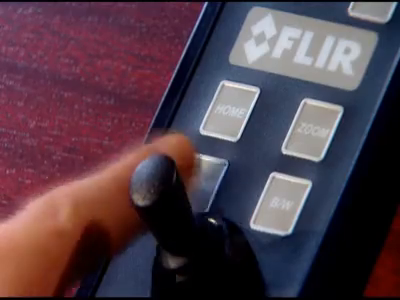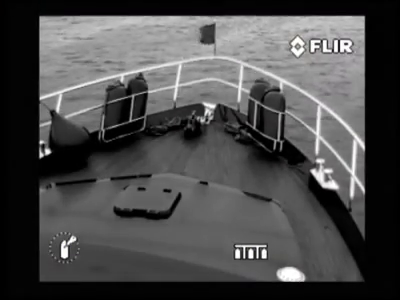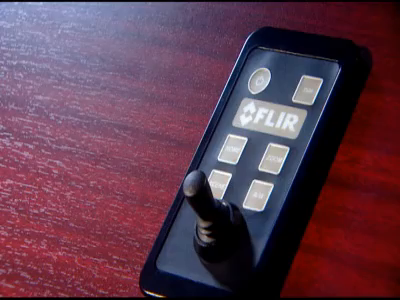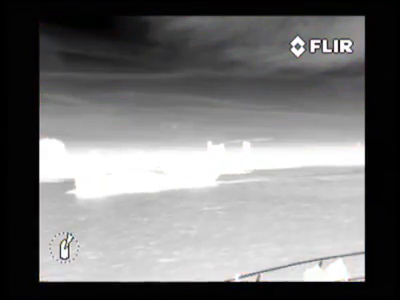With the scene button, you can cycle through night running, man overboard, day running, or night docking settings to change the brightness and contrast of the thermal image. The black-white button toggles between the available image presentation modes: black hot, red hot, fusion, rainbow, and white hot.